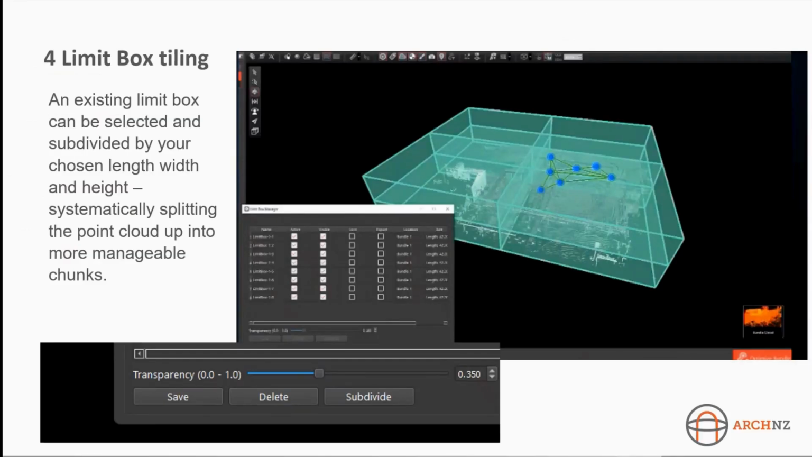Awesome. So that brings us on to the last update here, which is limit box tiling. So for limit box tiling, there's the ability to go into your limit box manager for your existing limit boxes, and then you can click on it, and then down the bottom there is a subdivide option, and you can let it systematically split up the point cloud by however many you've selected.